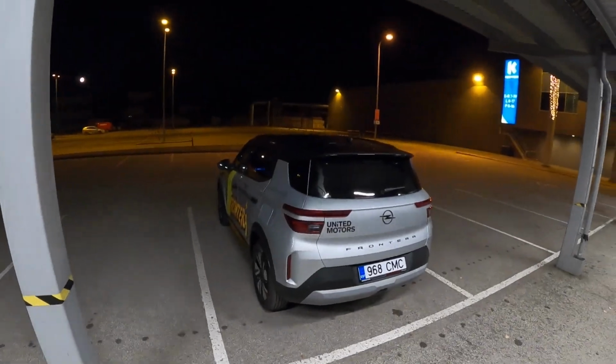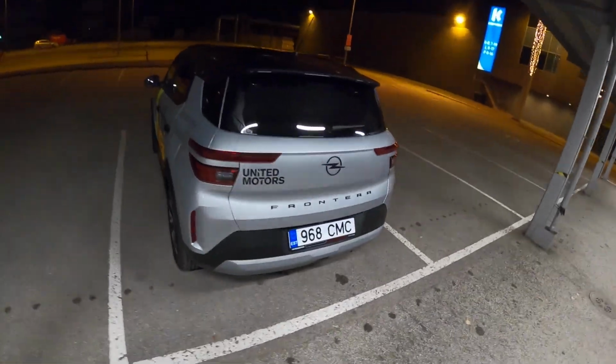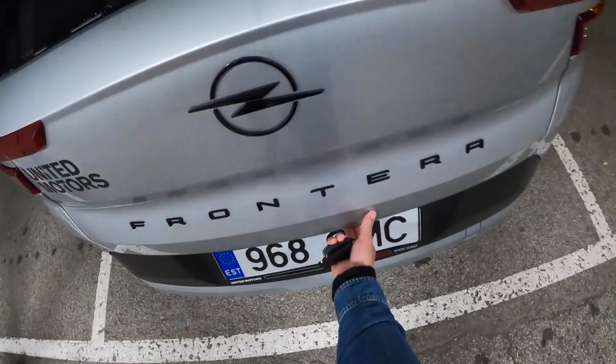Alright, so let's also briefly check out the cargo area. And like you can imagine, at this price point you won't get the electric tailgate.